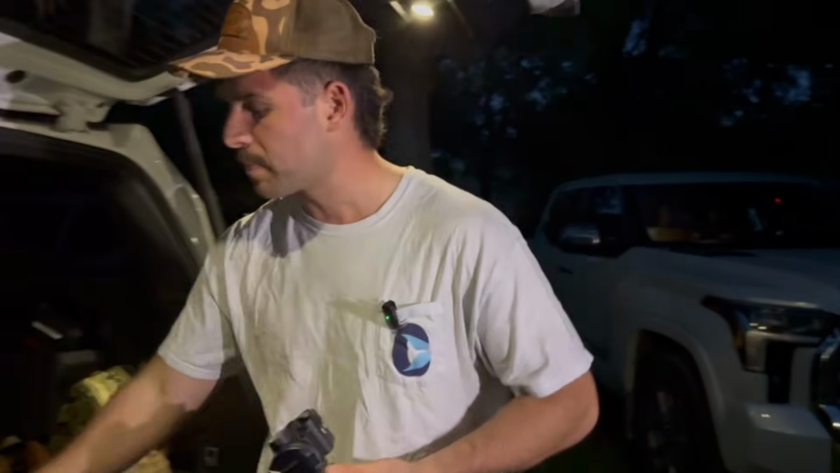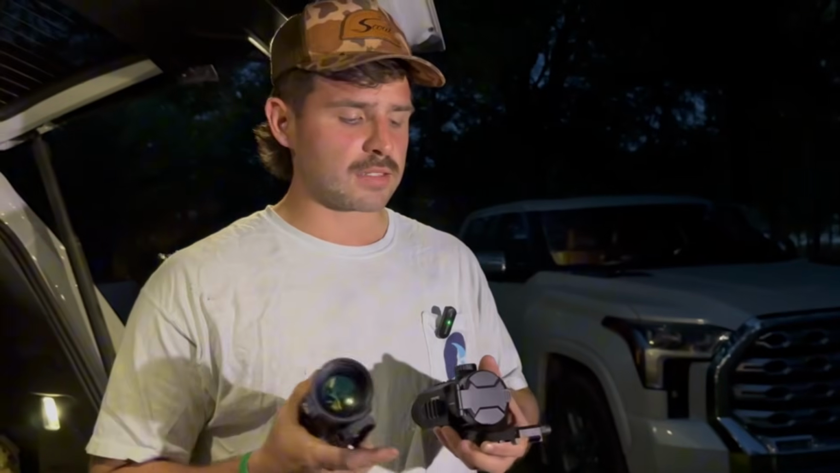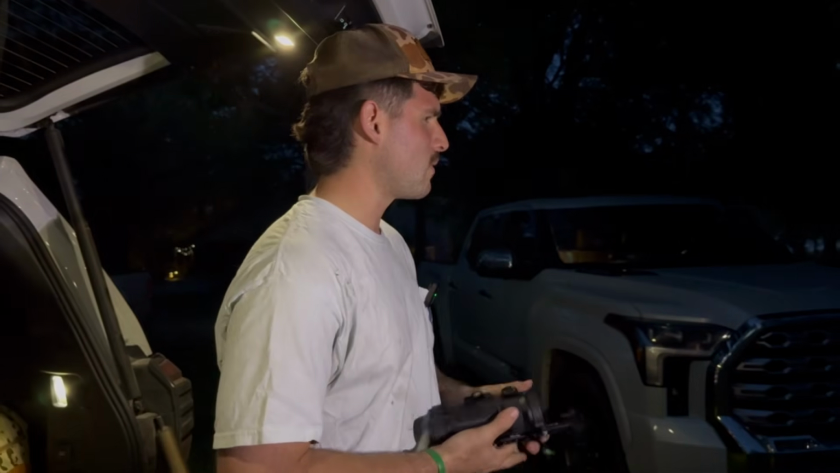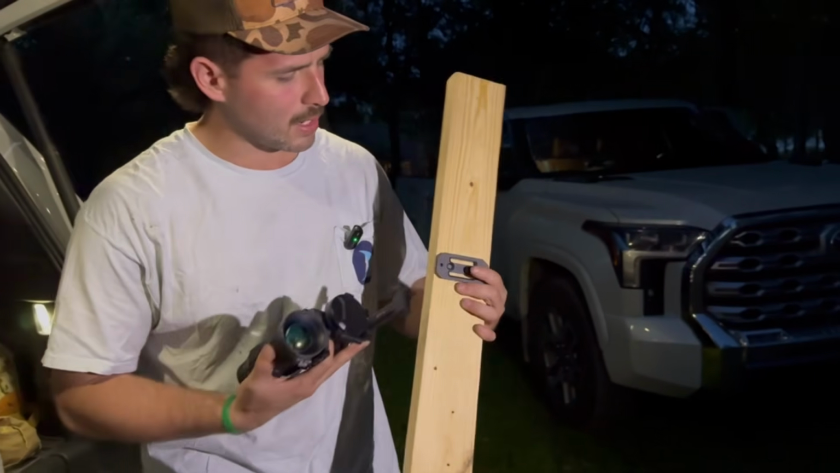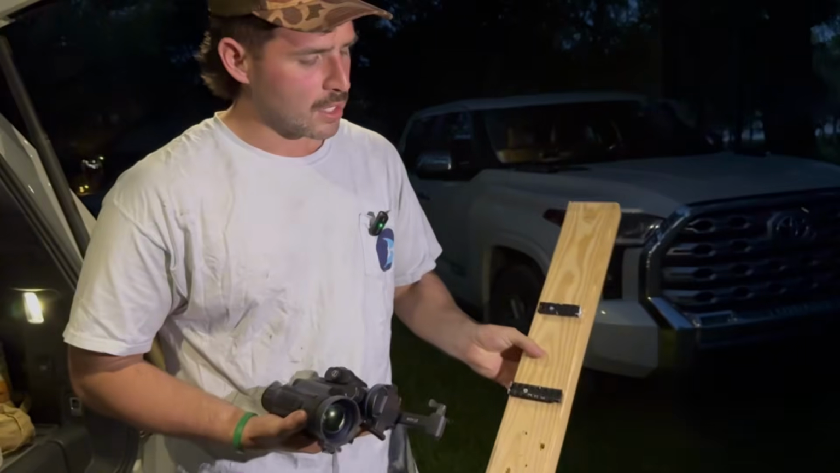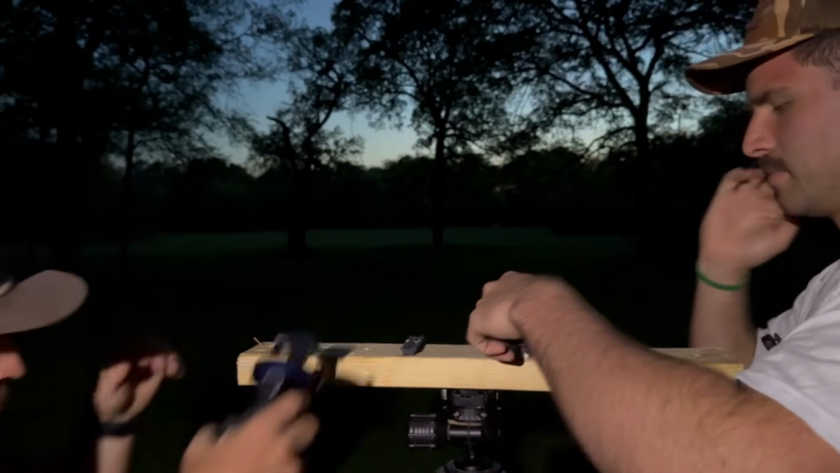But what we're going to do now is I'm going to mount these two bad boys side by side. If you guys have seen my DNT video where I compare this one versus the LRF version, I built a little 2x4. Thank you, Will. So my little makeshift 2x4. What I did is I put an Arca rail mount on the bottom, and then I screwed in two pick rails. That way I can put these scopes exactly side by side, exact same conditions.